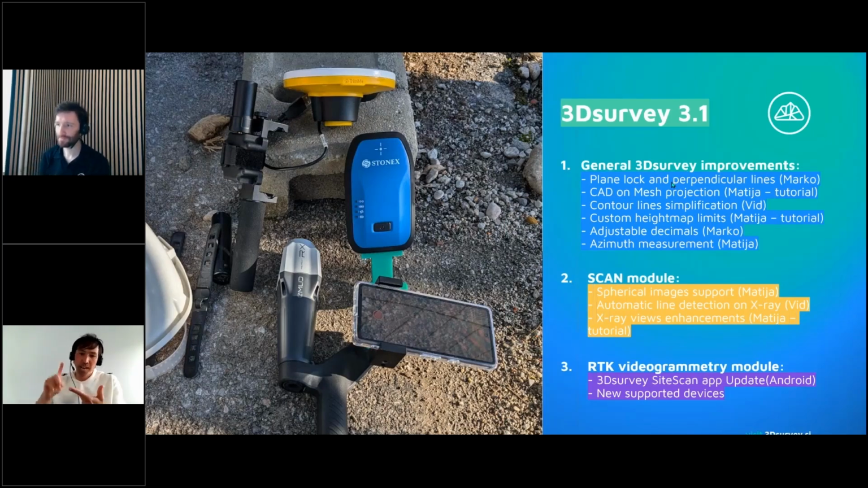So you saw the plane lock and perpendicular ones, the CAD on mesh projection, control line simplification, custom height map limits, adjustable decimal, and we just finished with azimuth measurement. And these are all general 3Dsurvey improvements which are coming with version 3.1. And now we are moving to our scan module improvements, where we have three strong ones. The first is spherical image support.